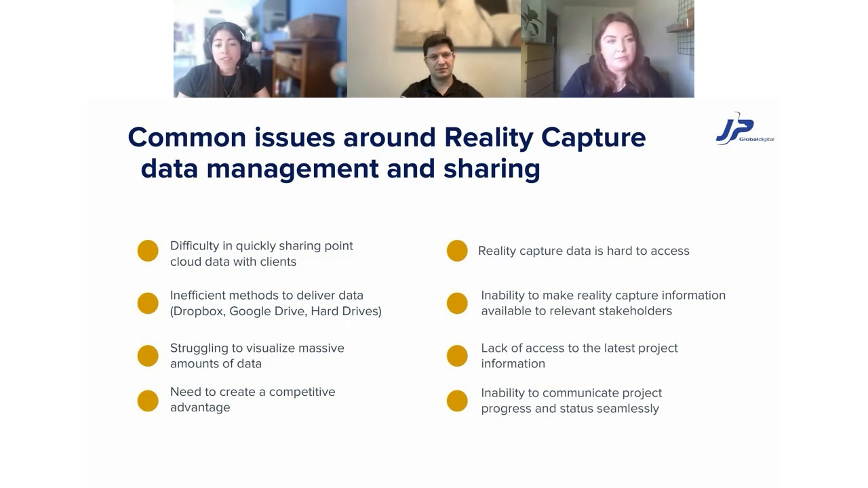So another issue is the current ways that we are delivering this data. Sometimes we rely on platforms such as Dropbox, Google Drive, OneDrive, or even physical hard drives, which is not very efficient. Even though it is the easiest option, it doesn't mean that it's the best or the safest way to deliver a project. So if we take a closer look at the problem, when we rely on these platforms or even hard drives, we may think it's convenient because it's easy. You can just upload and transfer a large file.